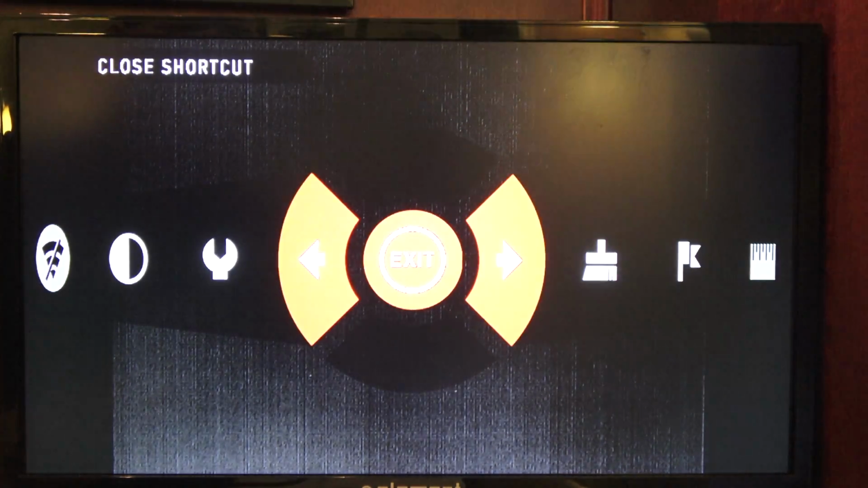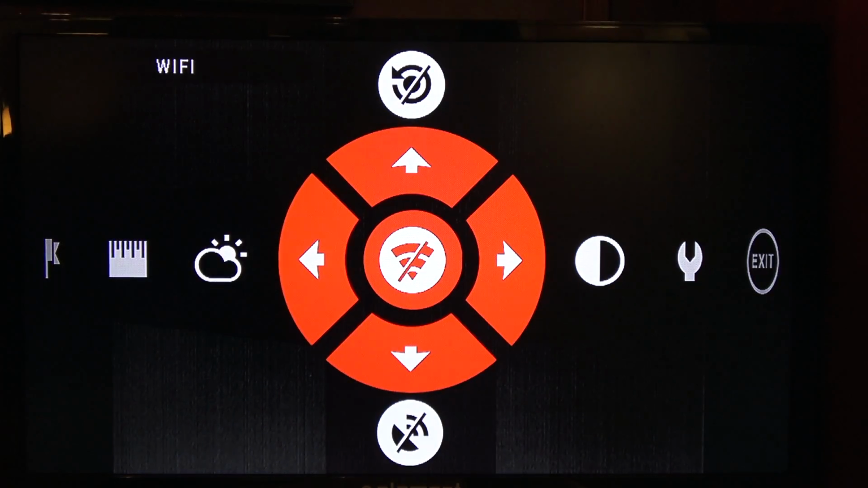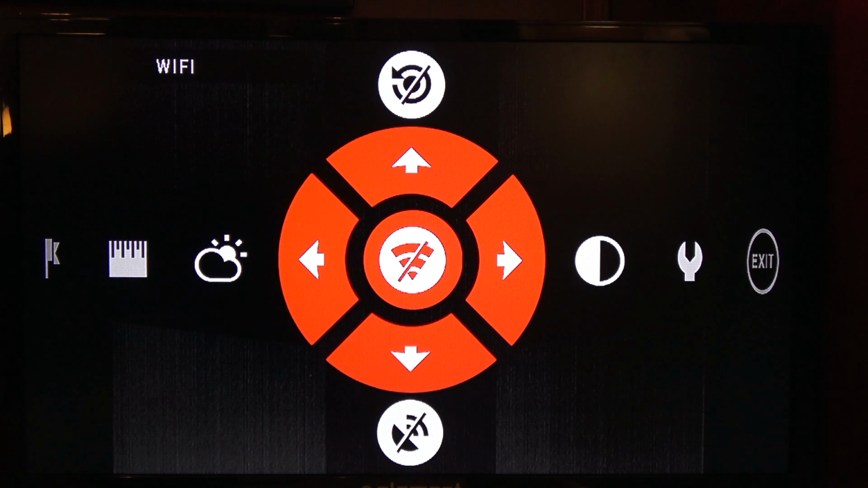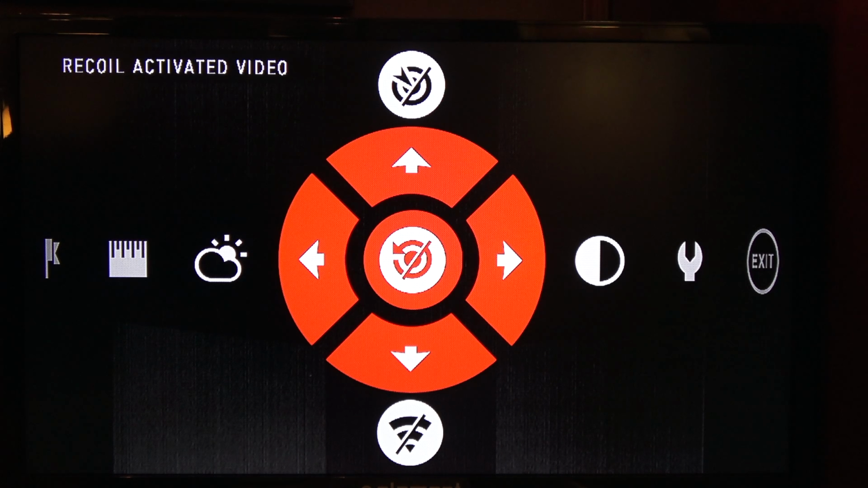Now let's hit enter. Let's go back over. That's environment. Now we're here to where you have a couple things: Wi-Fi, GPS, ballistic calculation, recoil activated video, and back to Wi-Fi. All of these come standard off, and I'm assuming that's because the GPS, when it's searching for signal, can still lock up the unit. So I always keep GPS off. Ballistic calculation, when I'm using it, I keep that on, but we're going to keep that off for now. Recoil activated video, awesome feature for people like me who forget to hit the record button. You can turn that on and set up the calculation, which we'll go over in a little bit.